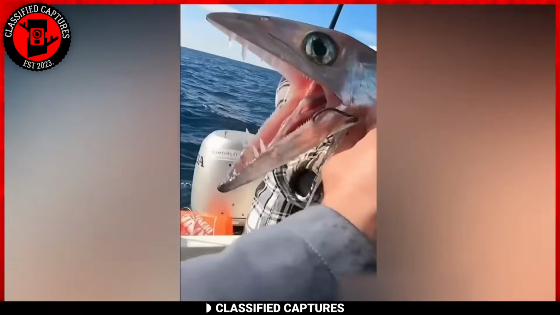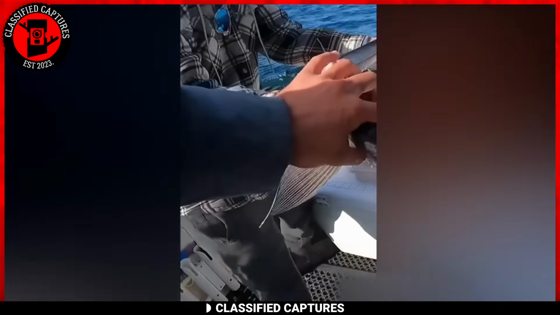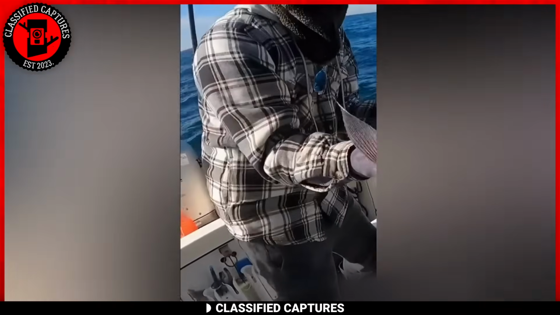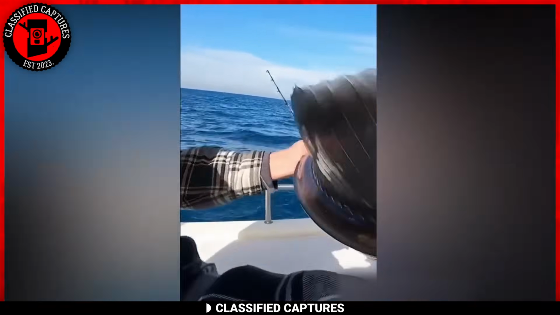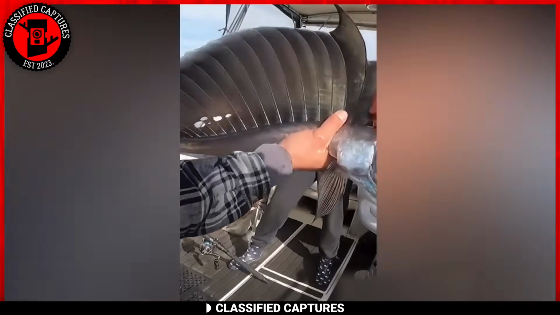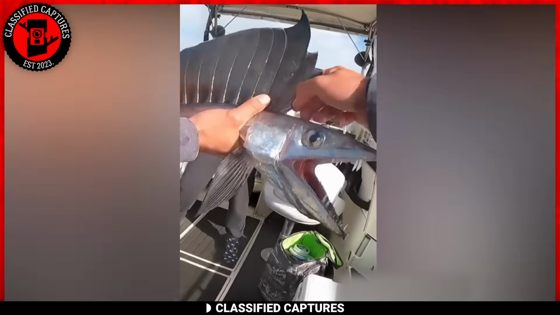Now, if you're not familiar, a lancefish is no ordinary catch. These slender, sleek creatures are like the James Bonds of the deep sea. With their pointy snouts and streamlined bodies, they're built for aquatic espionage. They boast large mouths filled with sharp teeth, making them efficient predators in the dark depths. Additionally, their bioluminescent patches make them masters of underwater camouflage.